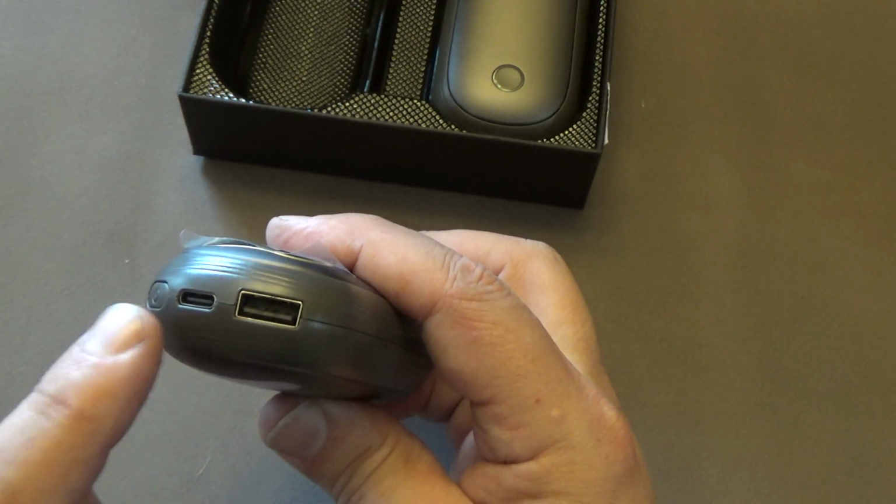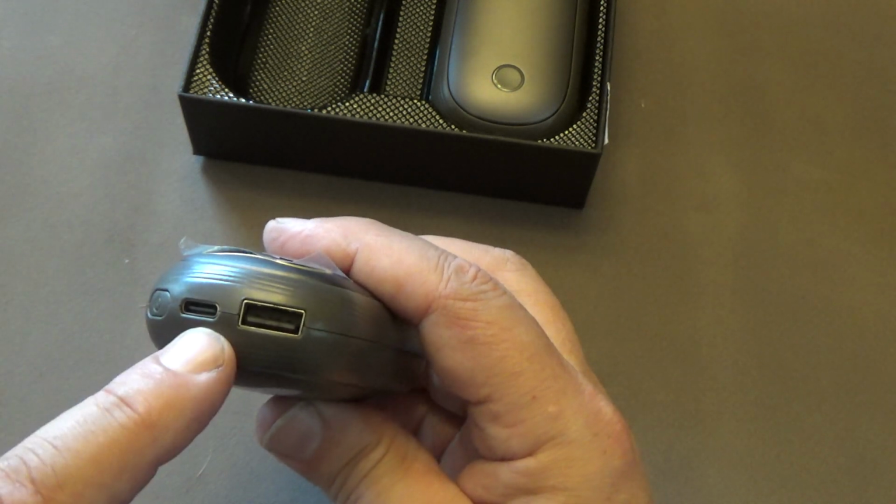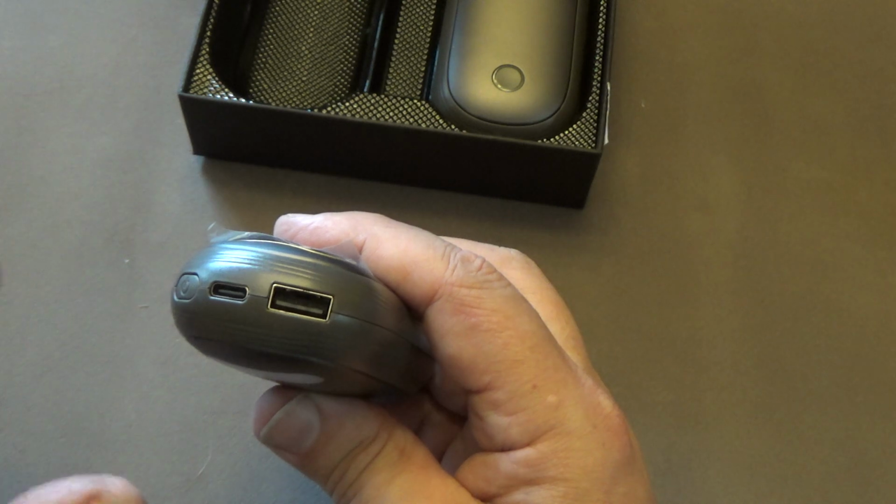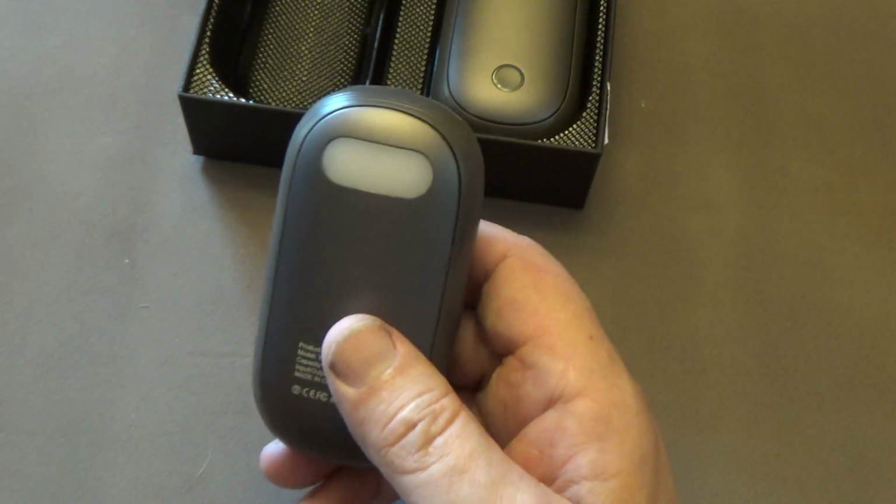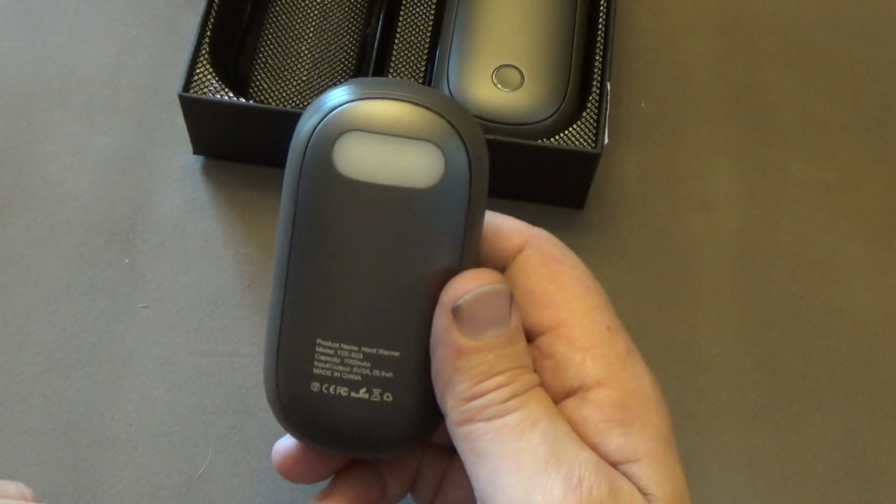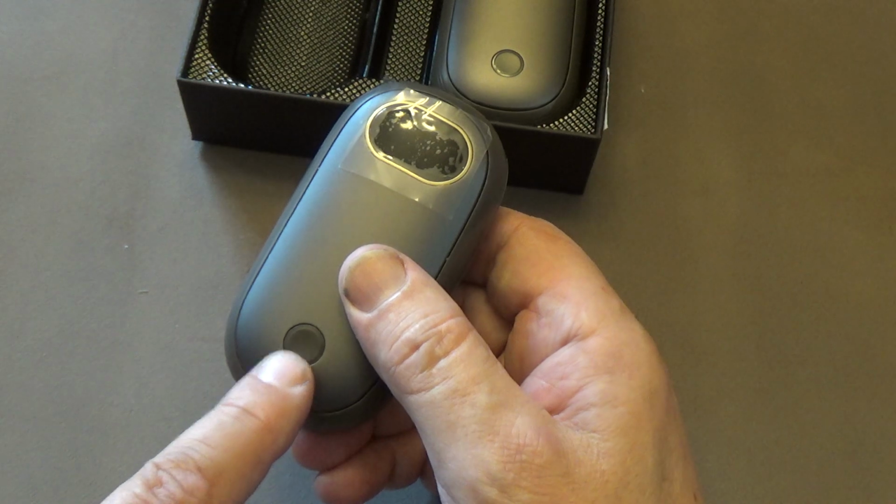They also act as a battery bank. So if your cell phone or tablet or whatever is low, you can plug it in and use this to charge your device. Here's the little flashlight. You can turn this on and that will actually light up. And then this is your mode selector.